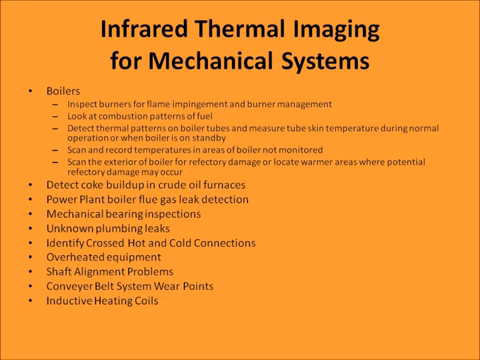exterior of a boiler for refractory damage or locate warmer areas where potential refractory damage may occur, detect coke buildup in crude oil furnaces, power plant boiler flue gas leak detection, mechanical bearing inspections, unknown plumbing leaks, identify crossed hot and cold water connections, overheated equipment, shaft alignment problems, conveyor belt system wear points, and inductive heating coils.